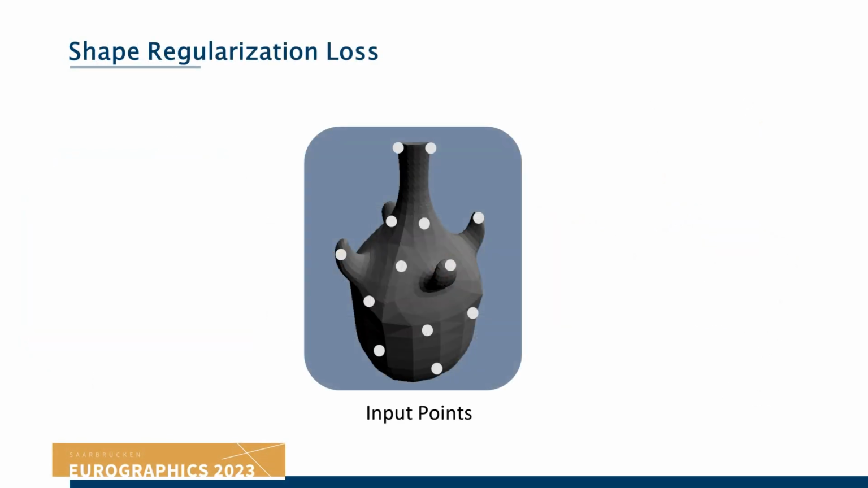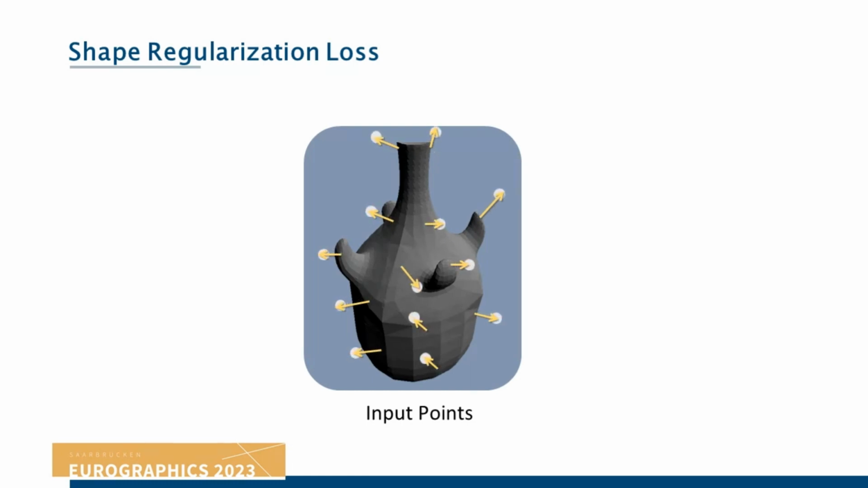Additionally, we apply shape regularization loss, which encourages the neighboring points to form a locally smooth surface. Our geometric changes intentionally allow independent displacements to visualize shapes with complex topology.